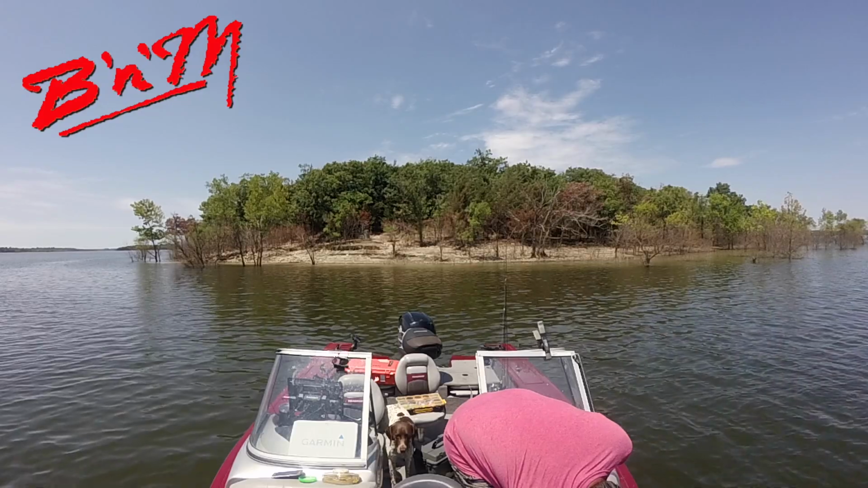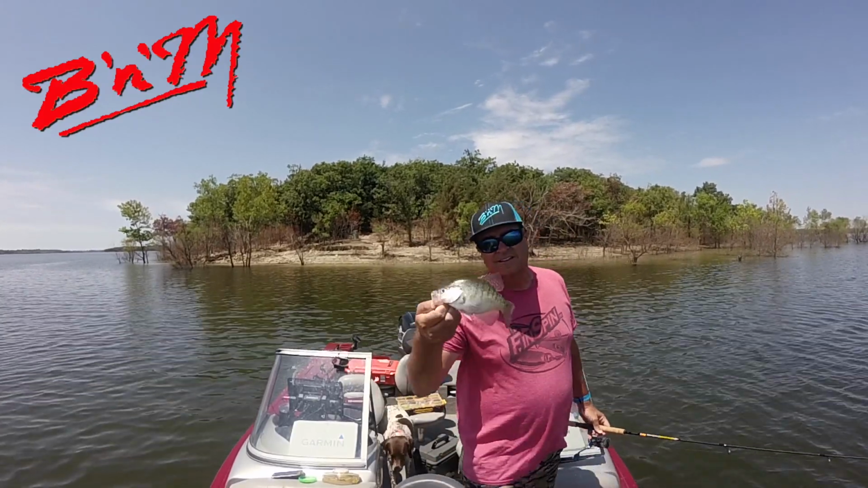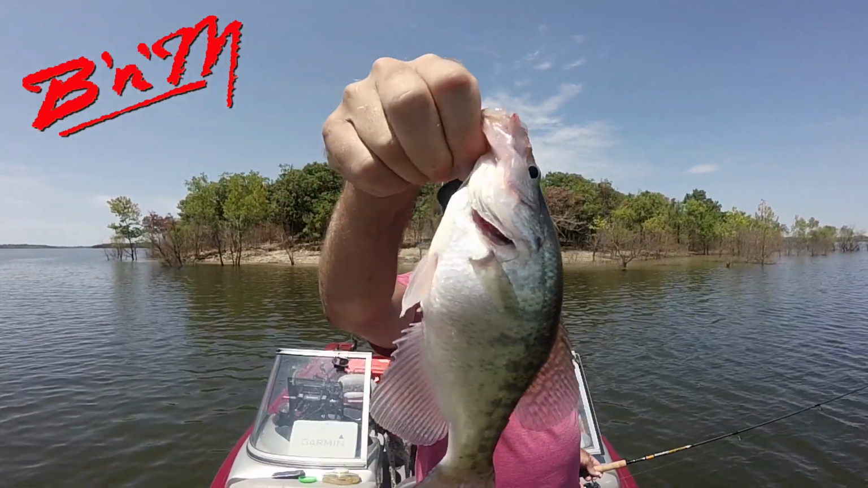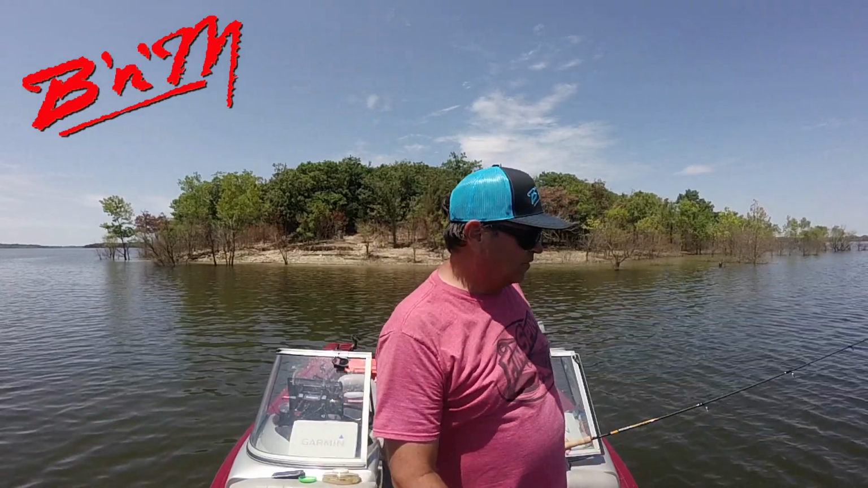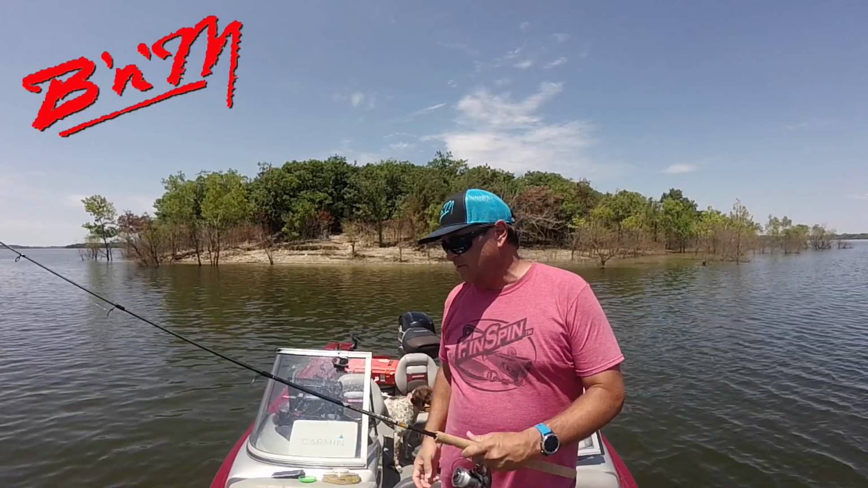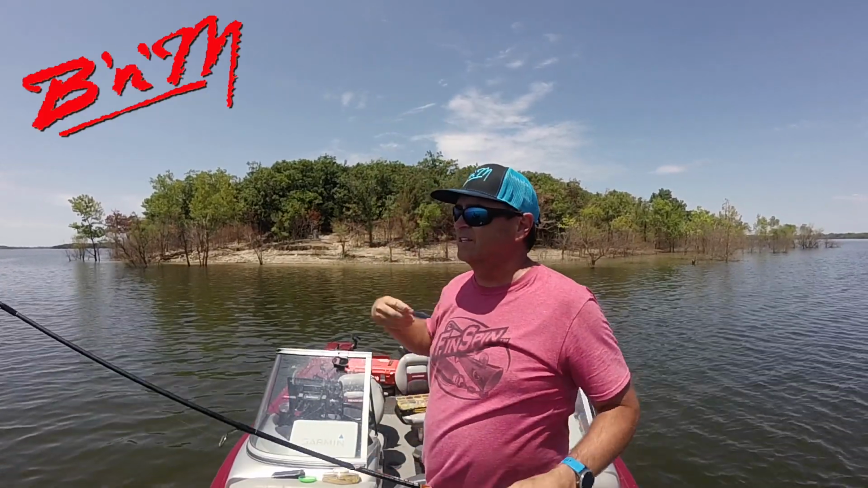Like that? Did you just jig, jig, jig it? Yeah. See, they need that action because they're all full. Look at the belly on that little crappie, it's all belly. These fish are not hungry. But that instinct bite, that minnow swimming down underneath the water, they can't resist it.